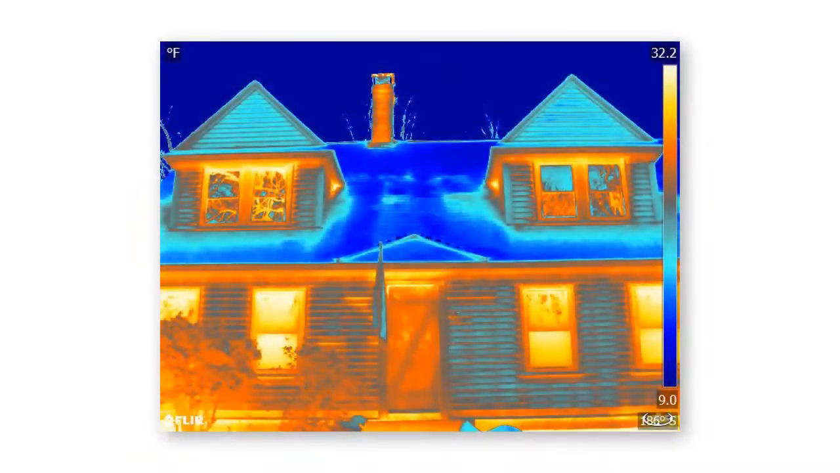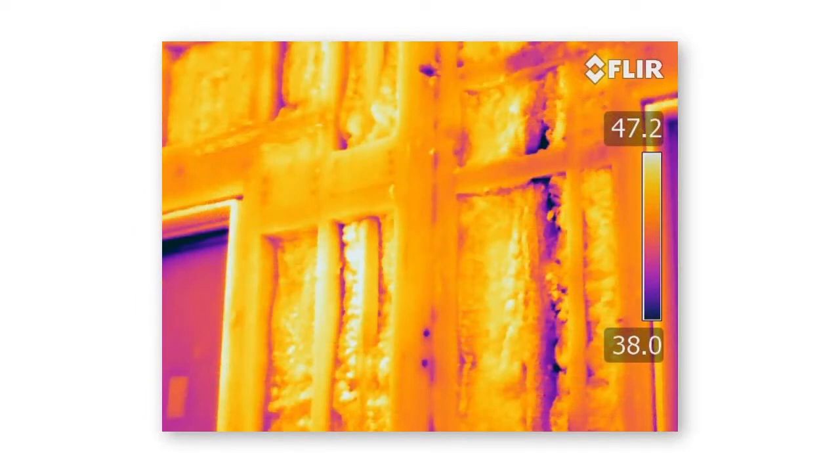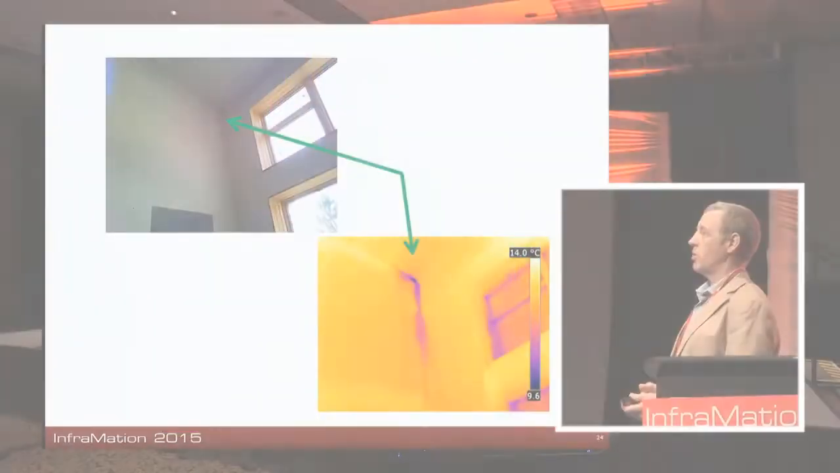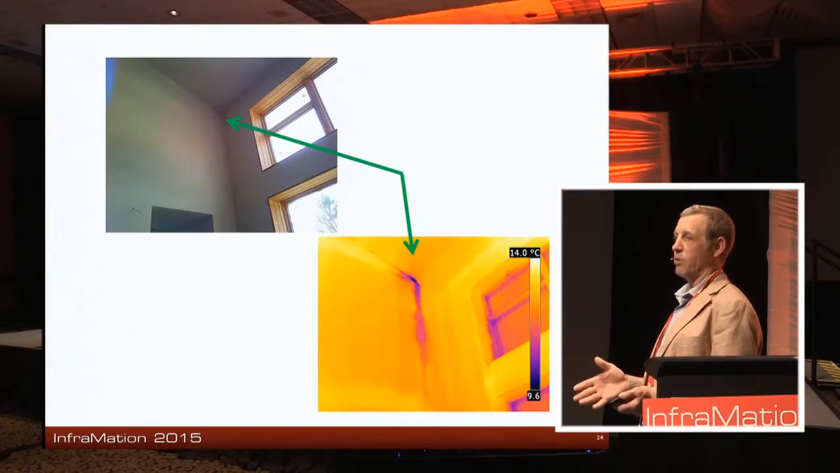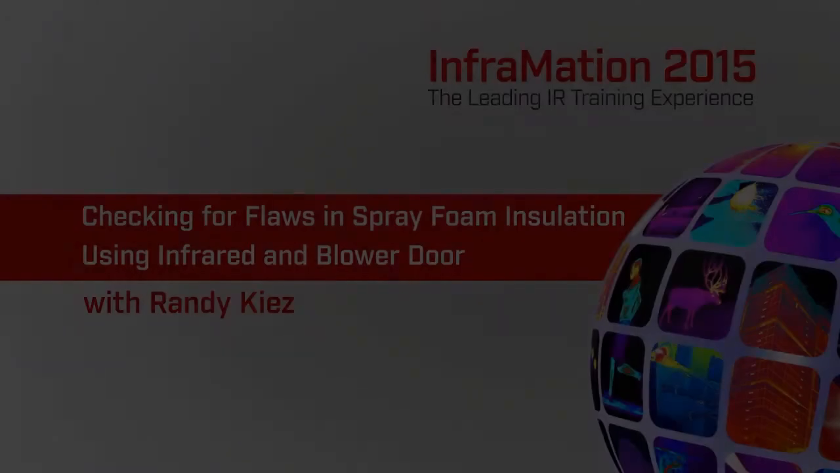A blower door is a necessary tool for any building thermographer trying to locate air leakage. And not just in existing buildings, it can be useful in new construction too, especially with spray foam installations where we can find gaps in the insulation prior to putting up the sheetrock. A great opportunity for cost savings. This clip from our 2015 Information Conference in Nashville demonstrates exactly that, including tips for where to look and the types of thermal patterns that you'll detect. Let's check it out.